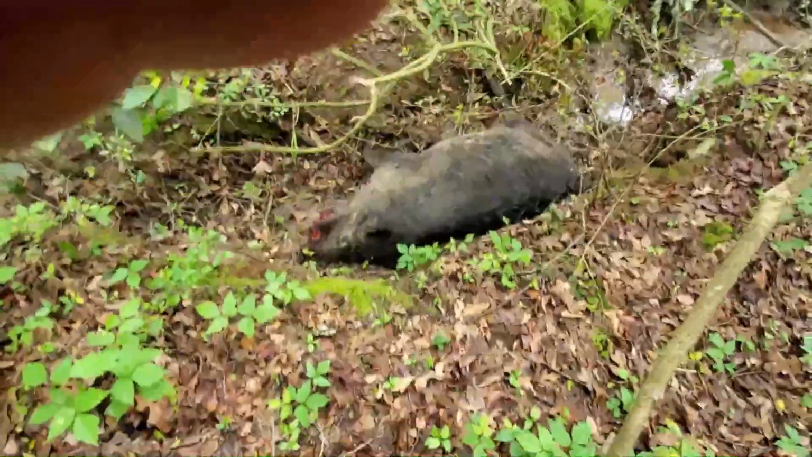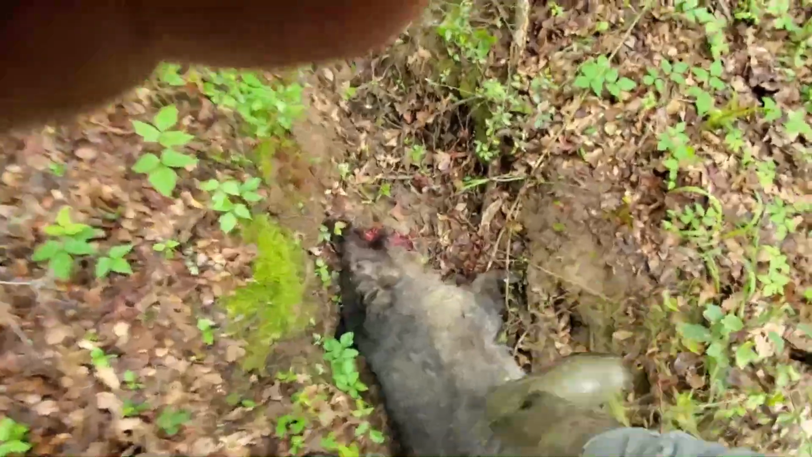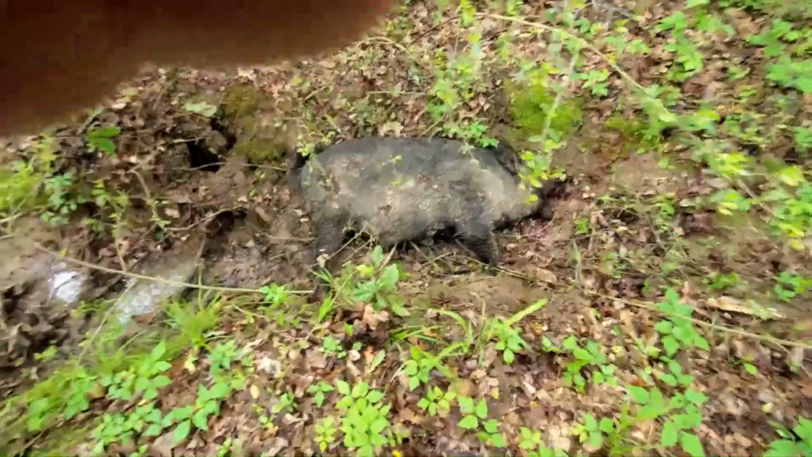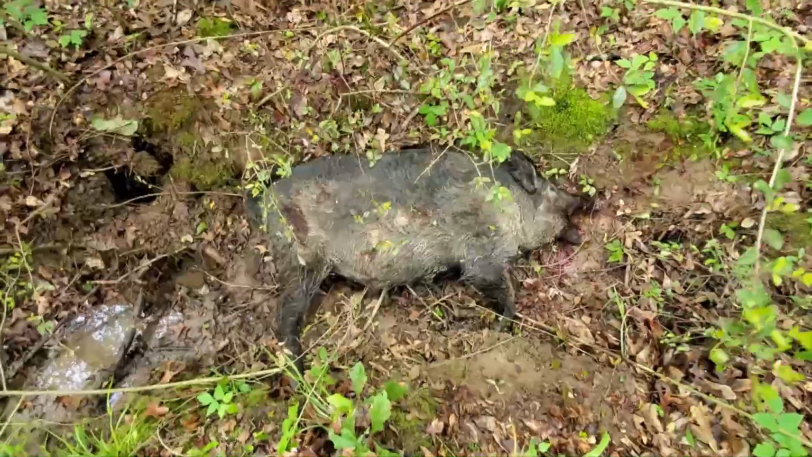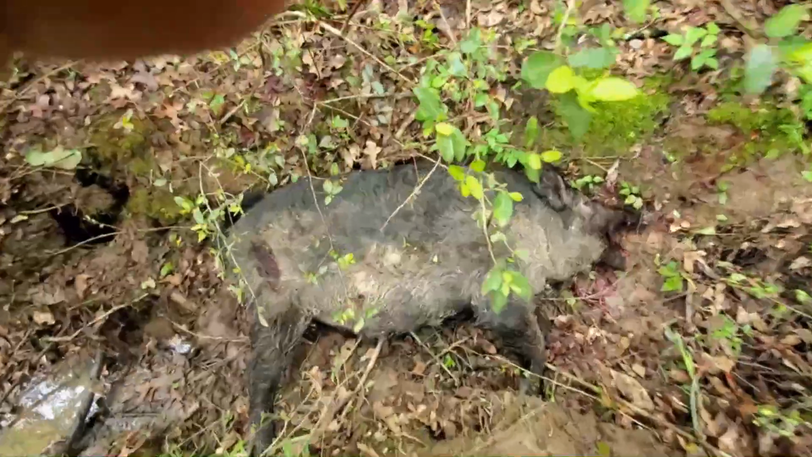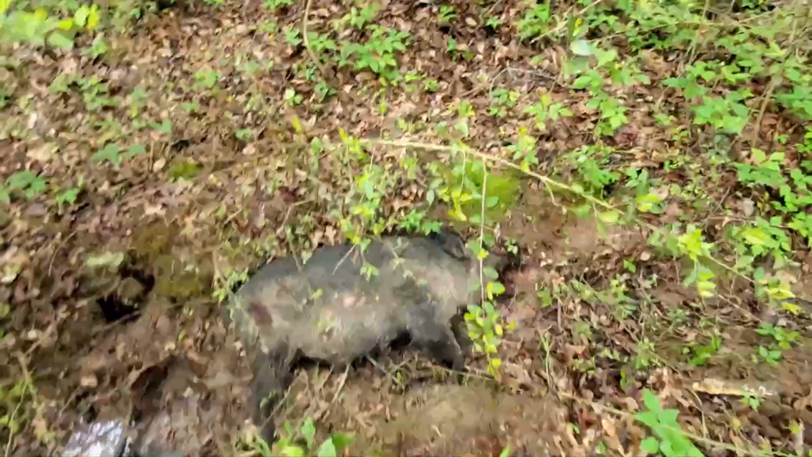There's the pig. Yeah. Now I know why. Now I know I didn't make it. Basically, blew his jaw. A good sized pig. That's for sure. Look at that guy. It's the fun part, getting him out of here. That'll be some work. Oh well.